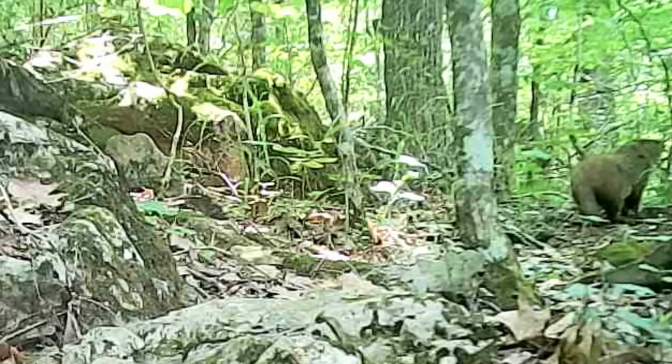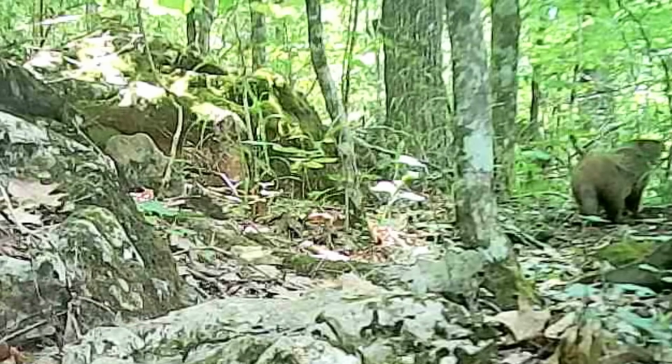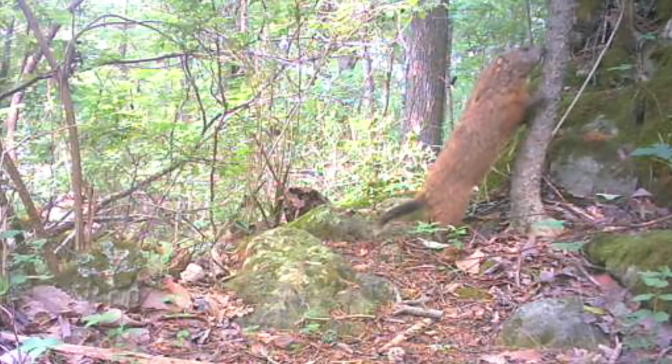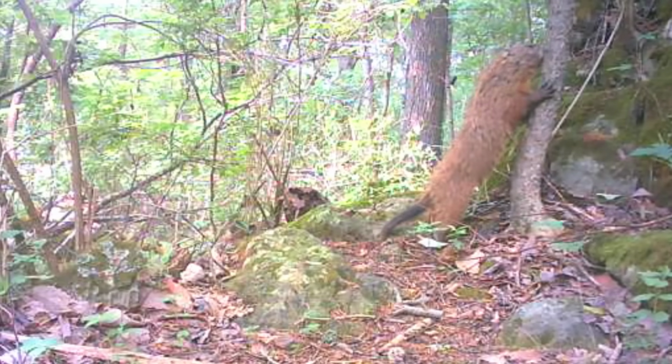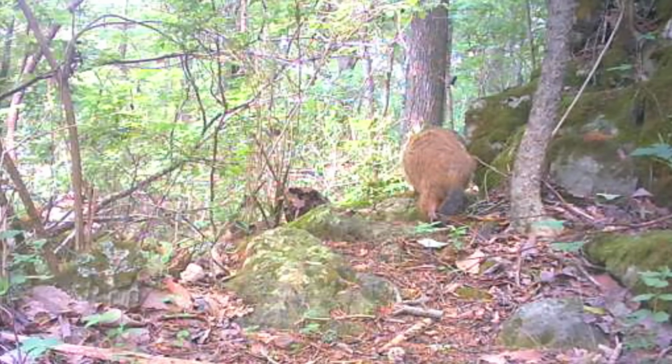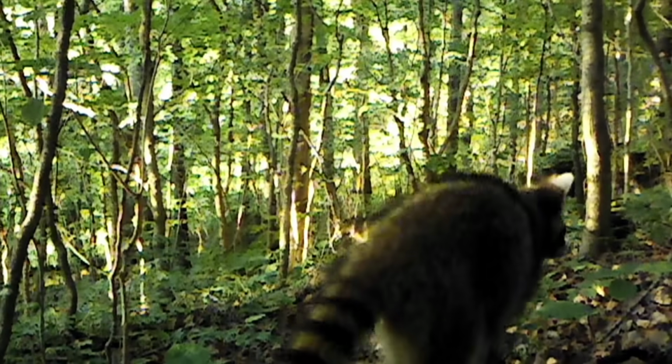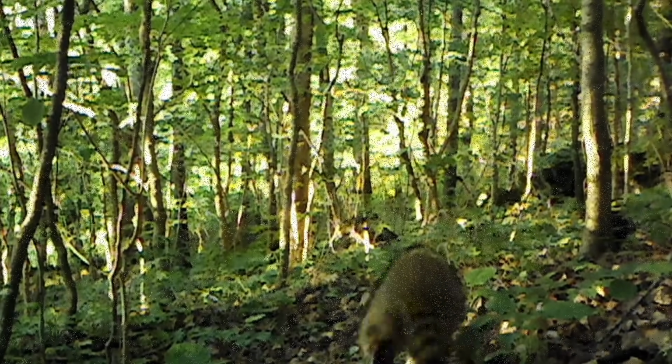Of course, that looks like Diane there. But you never know. But see that little black tail? That looks like Dirty Dan. These cameras has got different tints on them, colors. And out in the woods, there's no coon during the day. Curious.